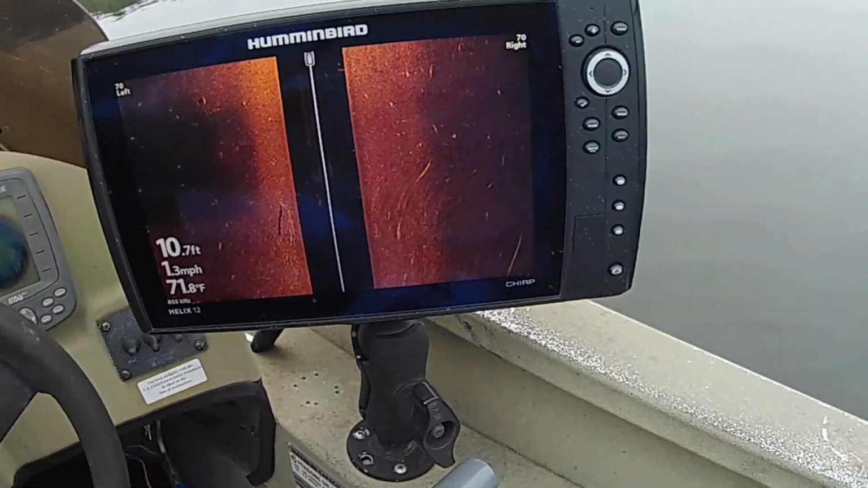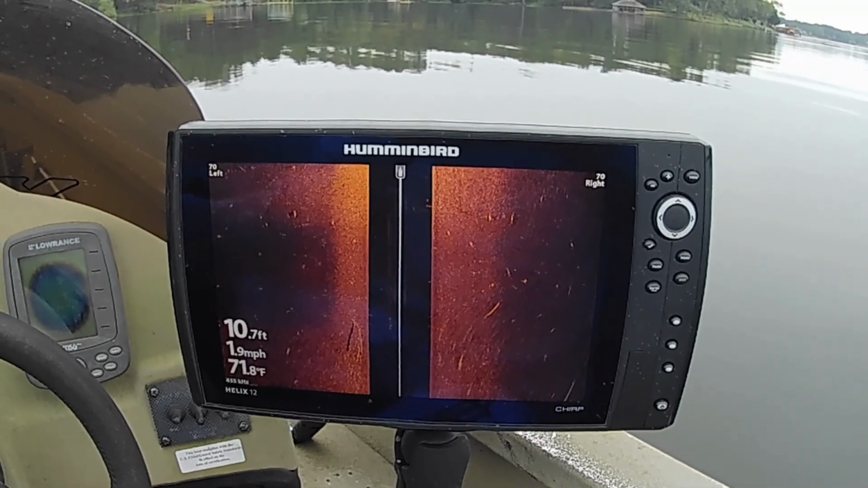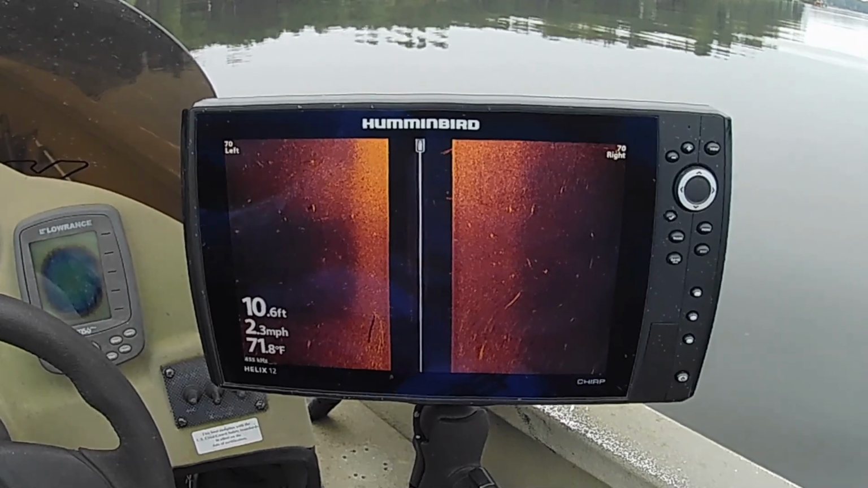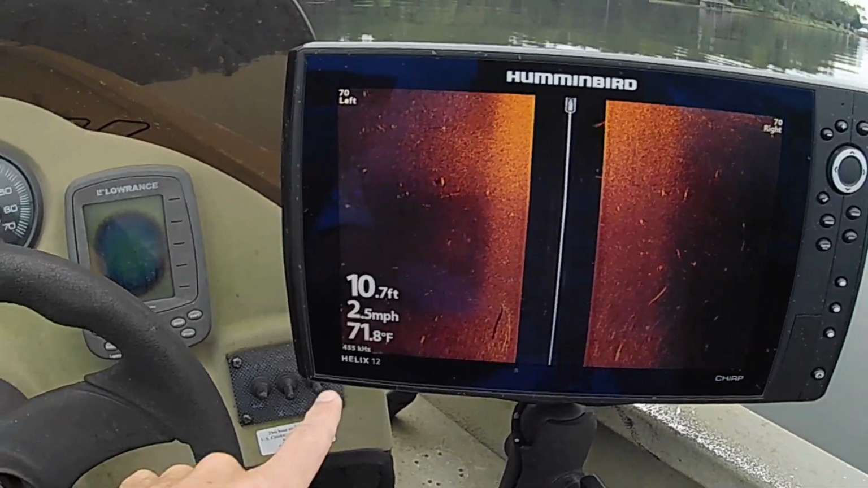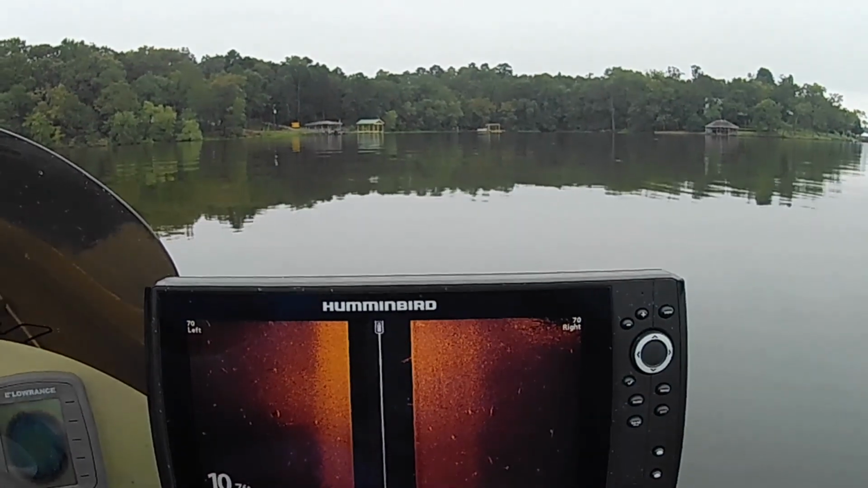I'm on another little old lake here in East Texas today. We'll see if we can't locate some crappie. It was 59 degrees this morning, so it's cooling the water temperature down. Look at here, it's 71.8. Man, it's getting cool. Fall is in the air.